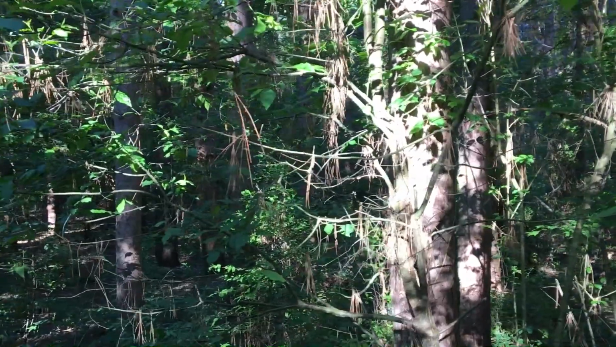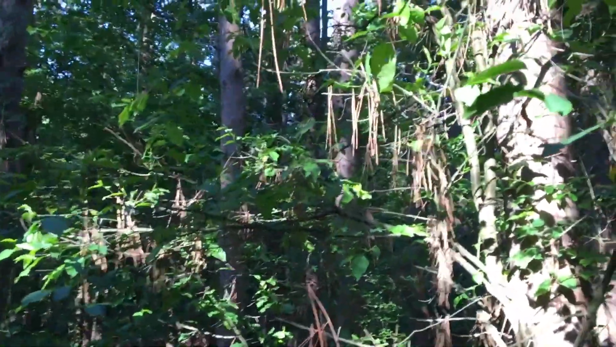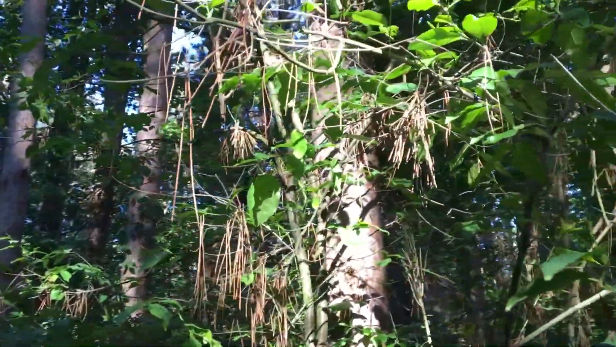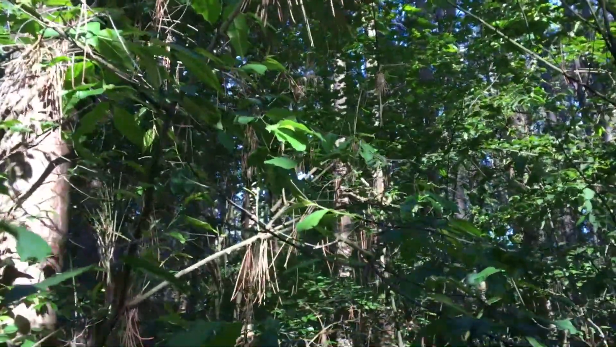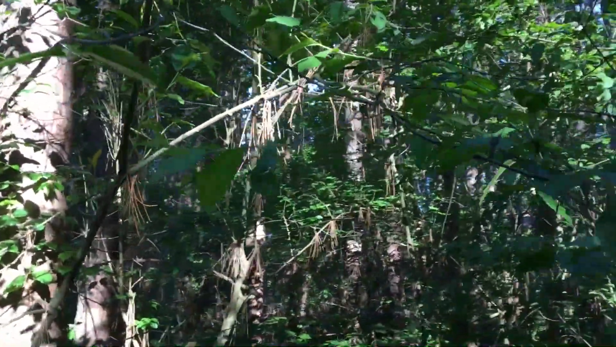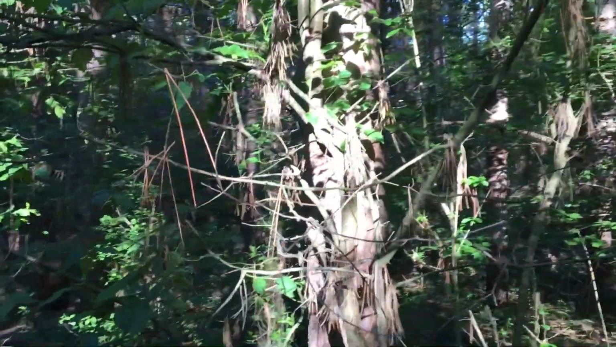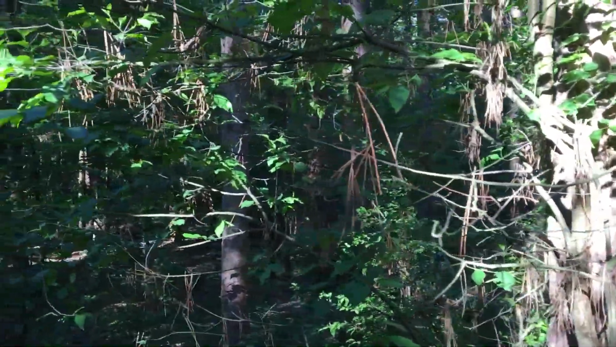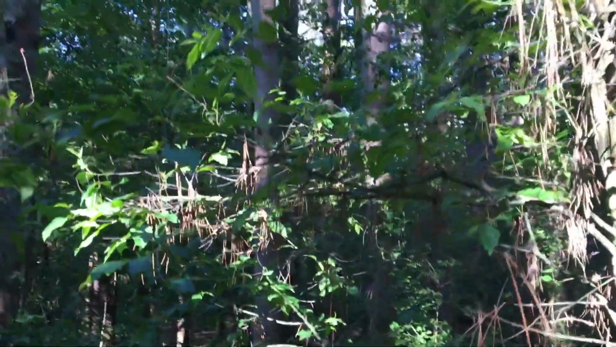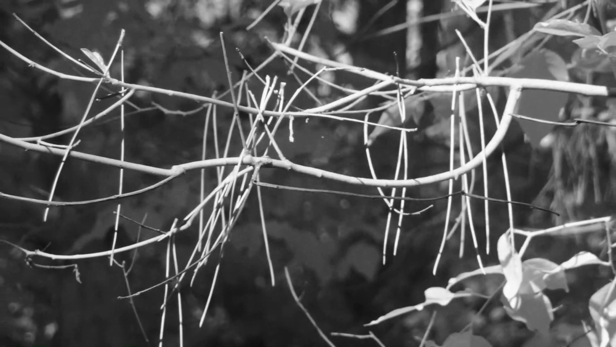When you keep your eyes open for things that are unique about your location, you tend to find things that are unique about the location, and here's one of them. So these pine needles have fallen down onto the limbs of another tree. Obviously they're not the same kind, but it gives a unique look to this tree that's trying to grow out, and it has these needles hanging off of it.